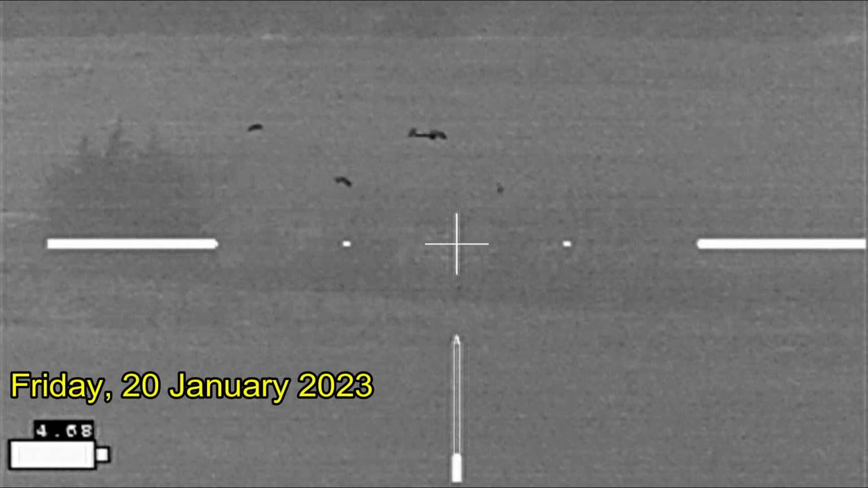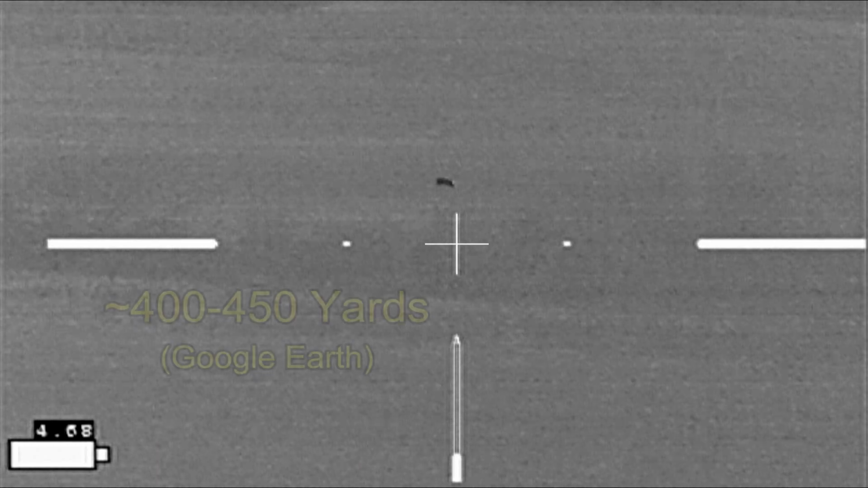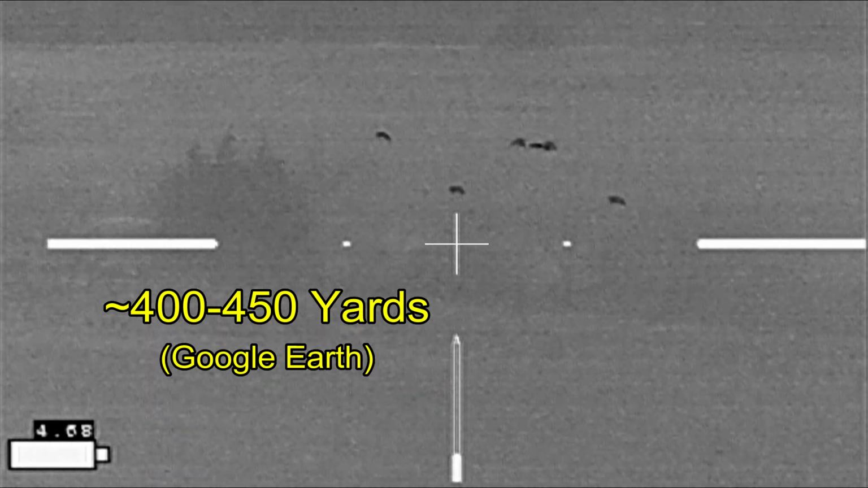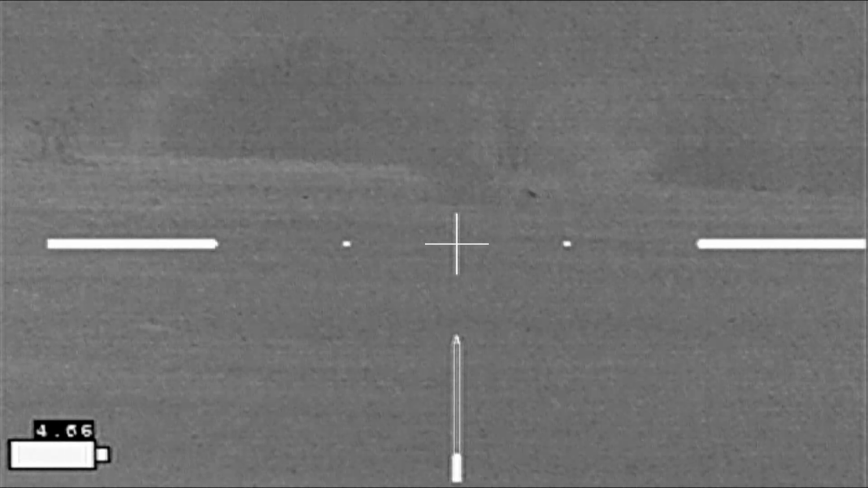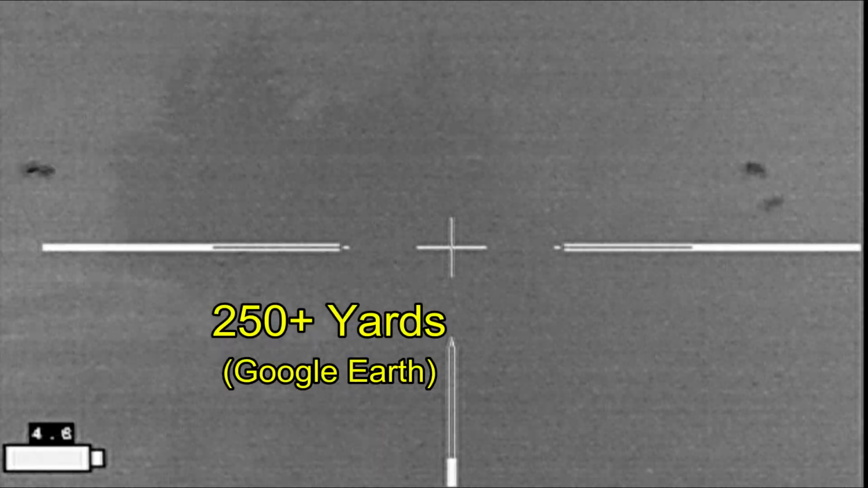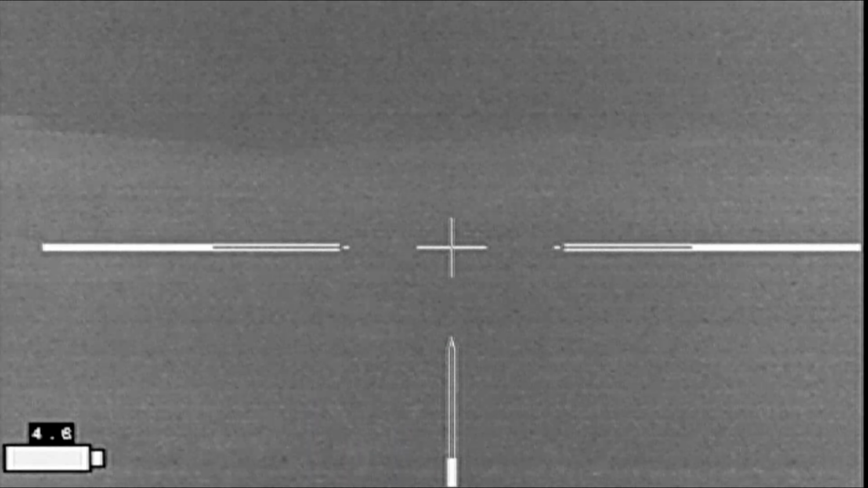Moving on to the next property, I've got a group of hogs out in the field there in the distance. They're across a creek, some 450 yards away. It's going to take me a while to get there. I've got to come down this direction for my crossing point. There are a couple of hot spots out there. I'll check those out. And here I've moved up quite a bit. The hogs are still across the creek.